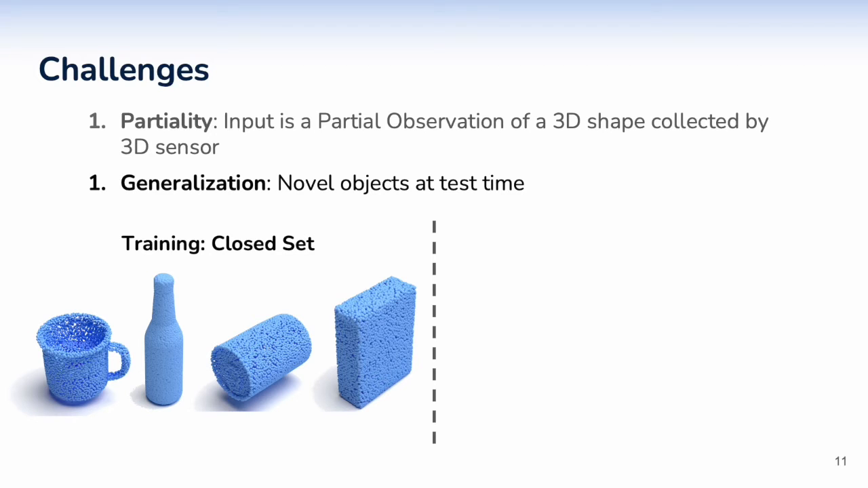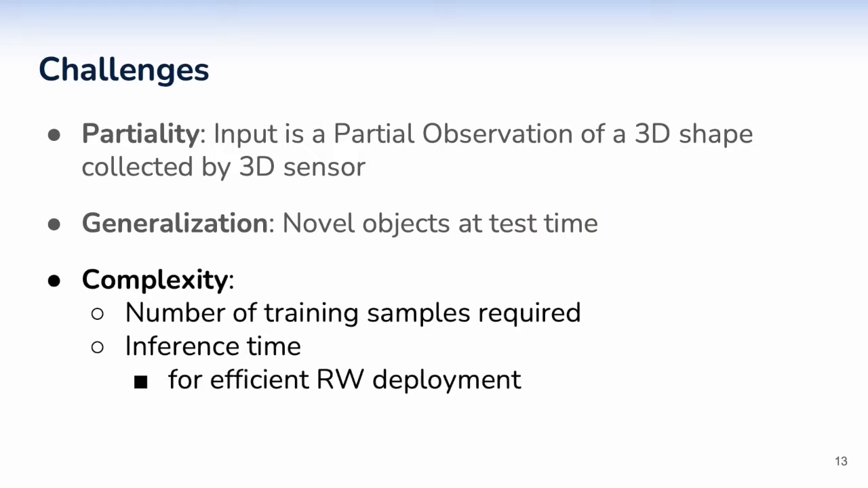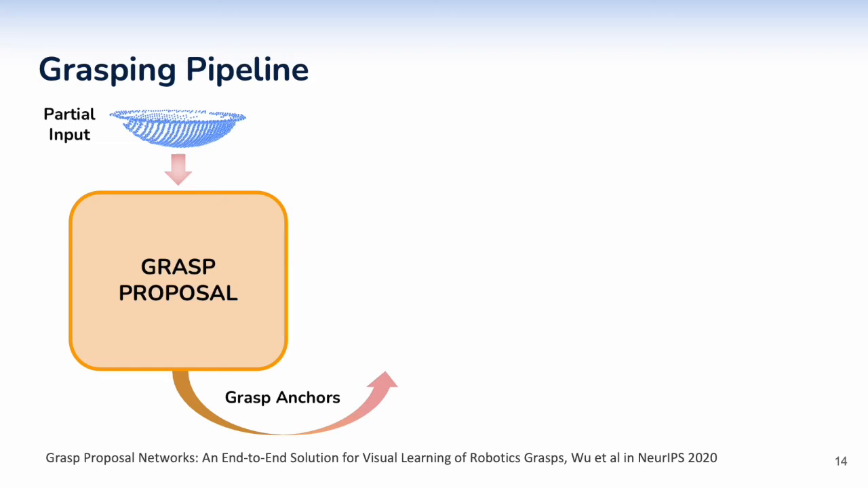Another challenge is generalization. In this work, we focus on the generalization of the proposed algorithm to novel objects. This means that at test time, it is possible to have objects unseen during training. Finally, we have the complexity of the proposed algorithm. We measure this complexity in terms of the number of training samples required to train the algorithm and the inference time.